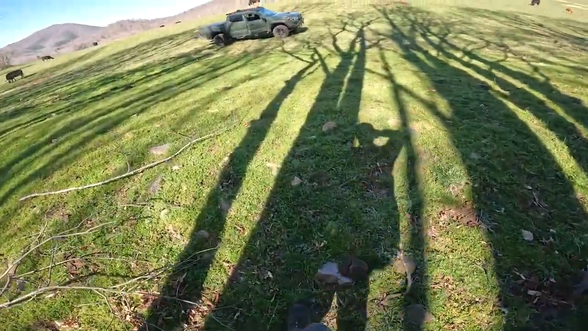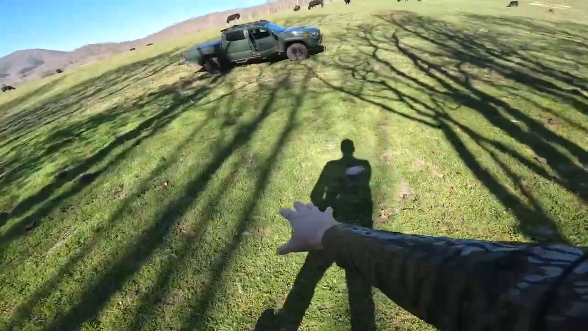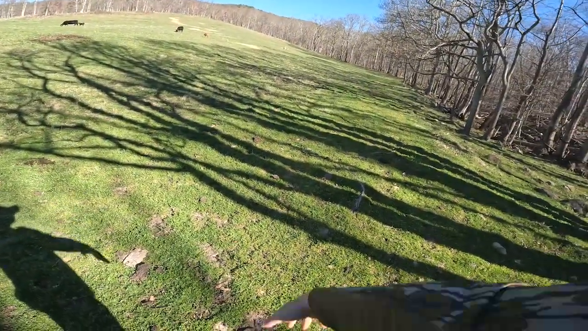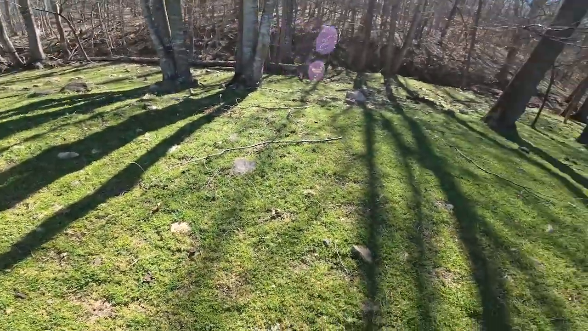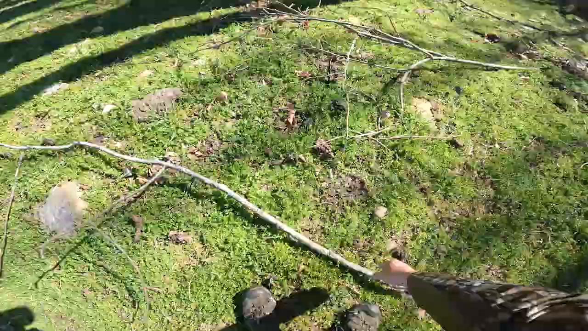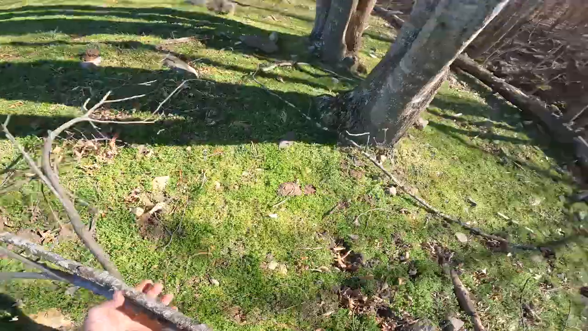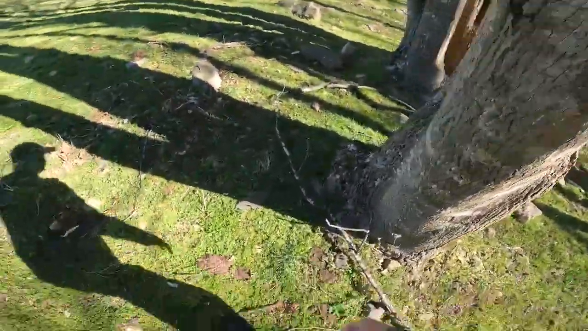All right, so I'm going to want it to cast in this area right here. These fresh shoots of grass is what the turkeys really like this time of year. They come in along this tree line, they got water, and these fresh shoots of grass just totally available to them. Farmers got the cows in the field right now, but that don't affect the turkeys at all. They'll come in here with the cows in the field. Gotten several videos of them and cows just within feet of each other doing their thing.